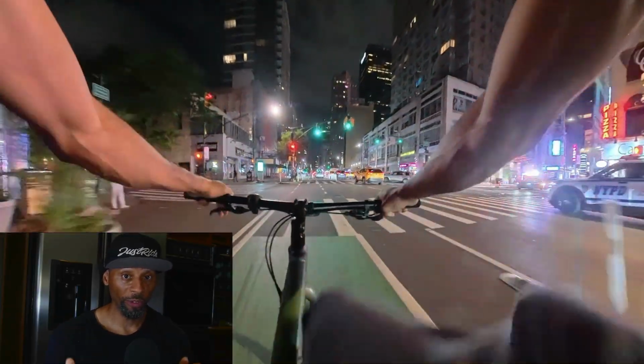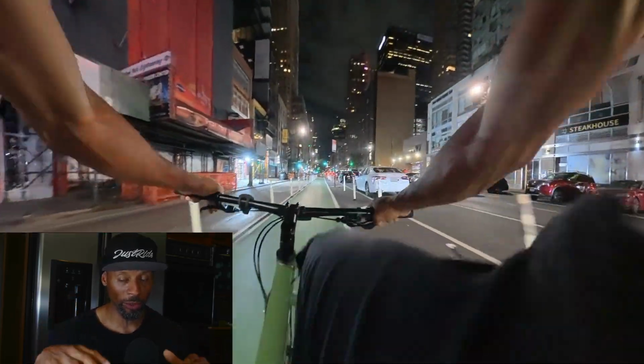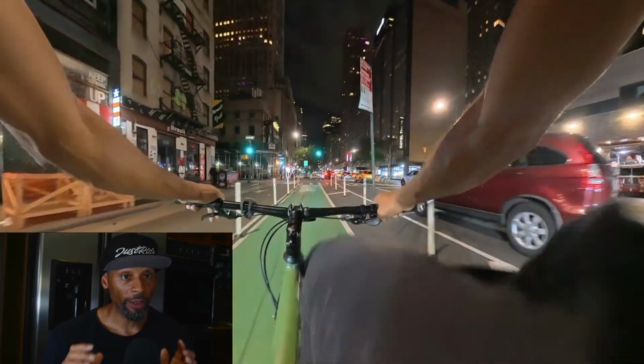There's a whole bunch of different lighting settings, some high lighting settings and some lit areas, and it gets pretty low with some lighting, so you get to really see the contrast and how it handles it.